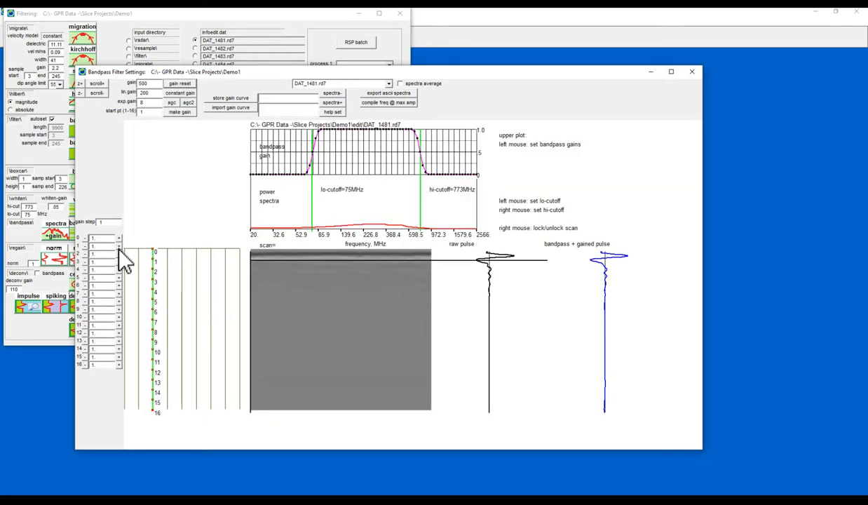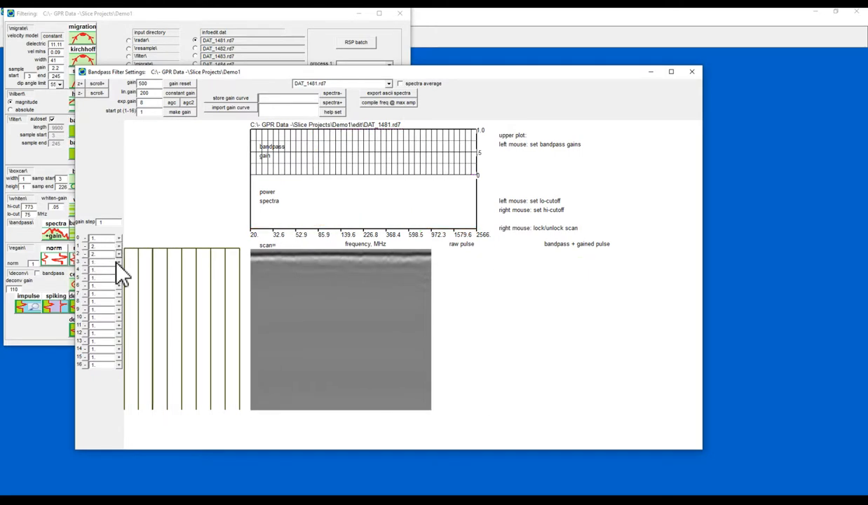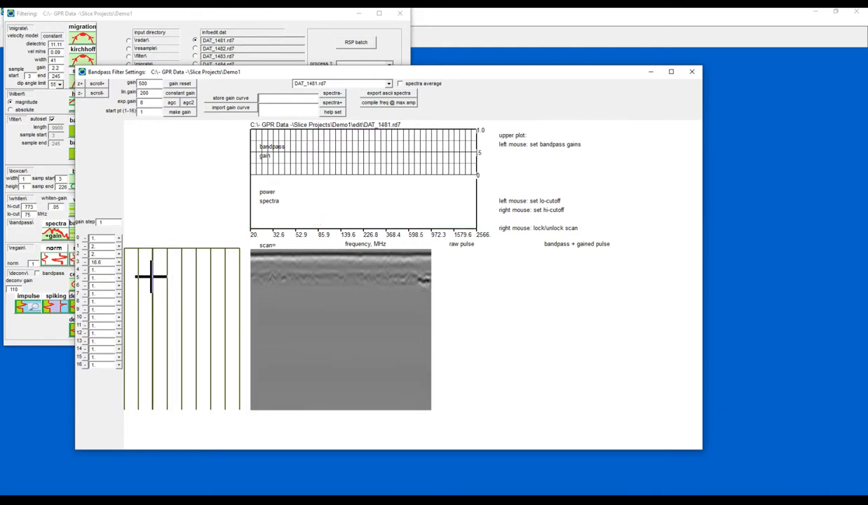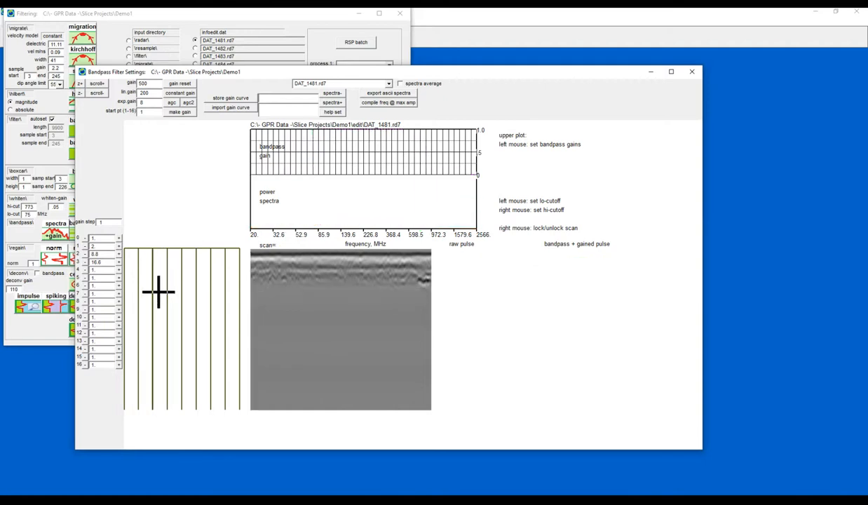Alternatively, we can bump the gain up manually, and you can either use the plus and minus buttons on the right hand side, or you can just click and shift the nodes with the left mouse button.